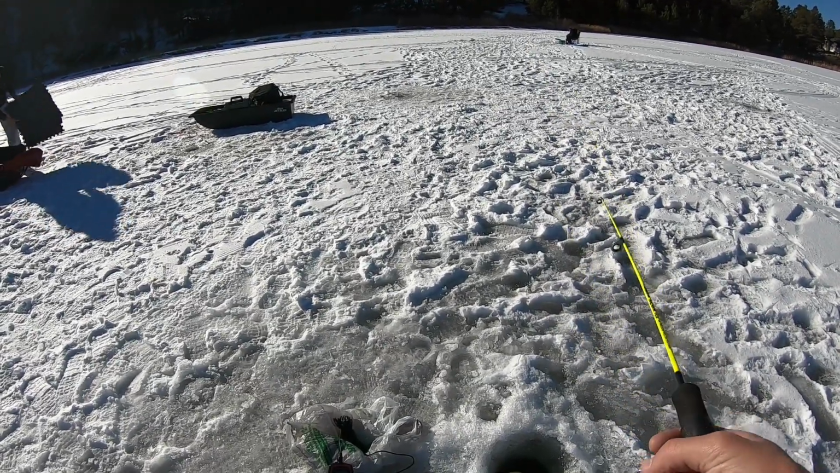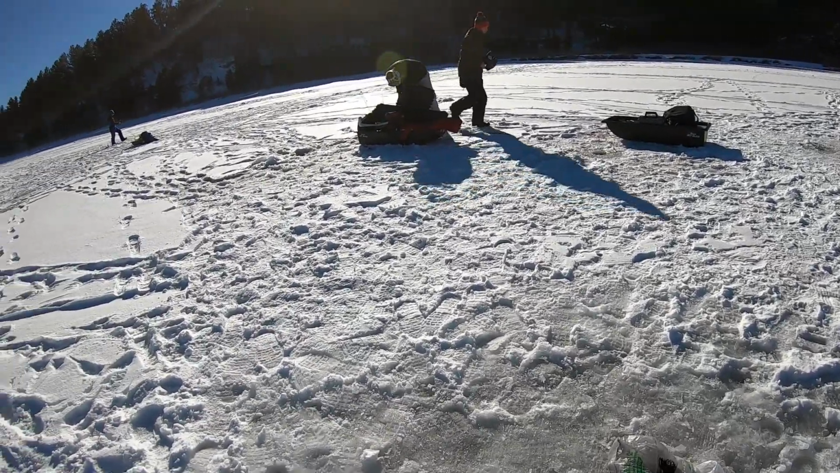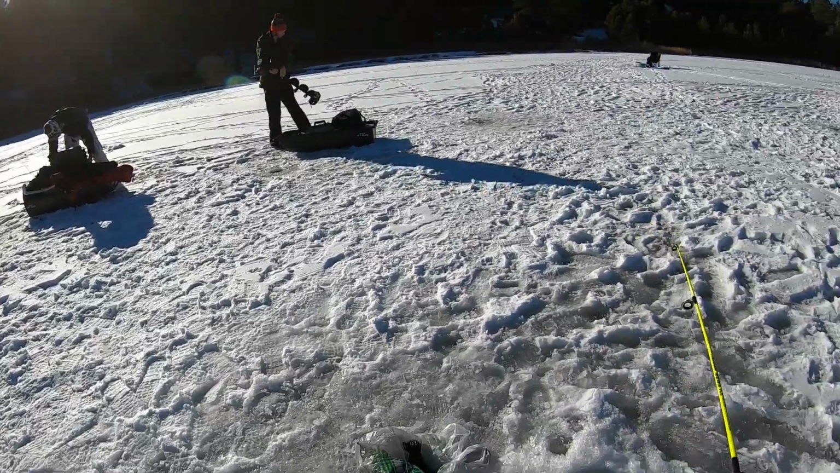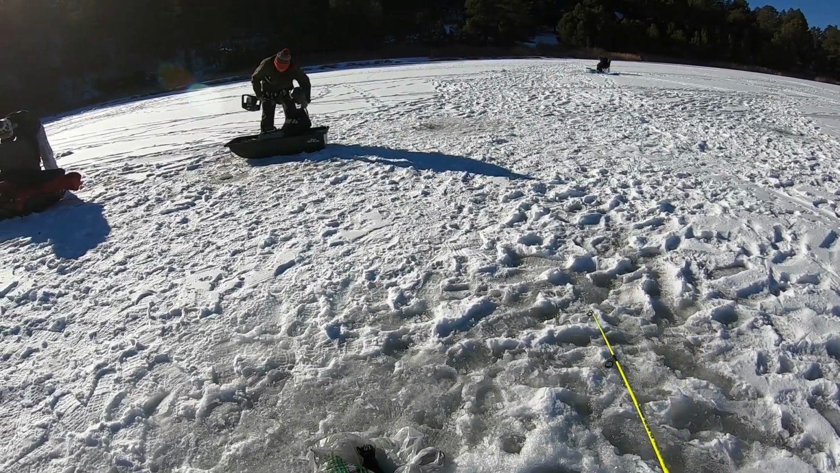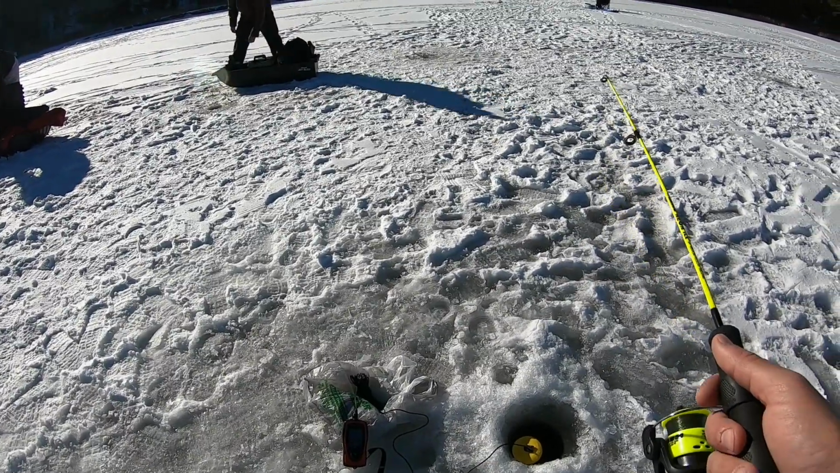But anyway, I'm gonna pull this line up, pull the other line up, and follow these guys. I'm not exactly sure where they're going, but they're gonna move to a different spot, so I'm gonna follow them out and relocate, see if we have some better luck elsewhere.